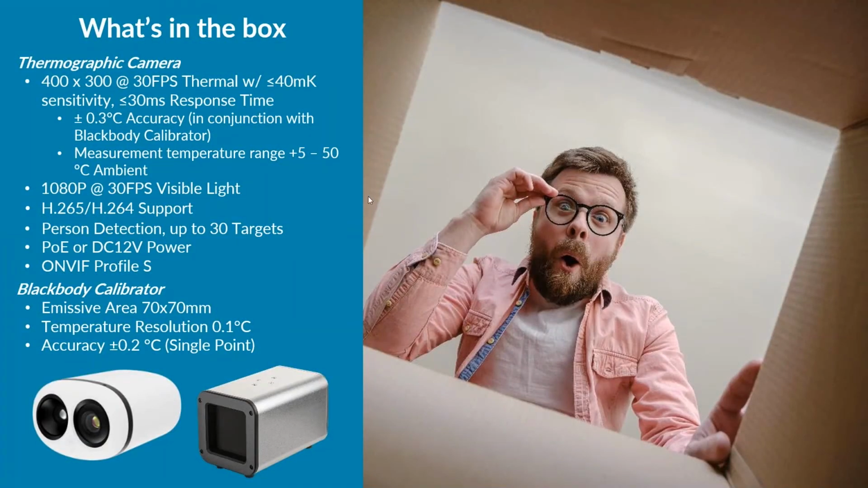So what's in the box? We're not going to go through all of the fantastic stats and bits and bobs in there, but it's just important to mention that in the box you get the camera, you get the black body, and you also get a wall mount, so that you can attach it to the wall. You'll see later on an example. We've got the wall mount in our own head office, and we'll show you the picture of that a little bit later on. But all the stats are on there. All the important stuff is on the screen there if you want to just read that in a little bit more depth.